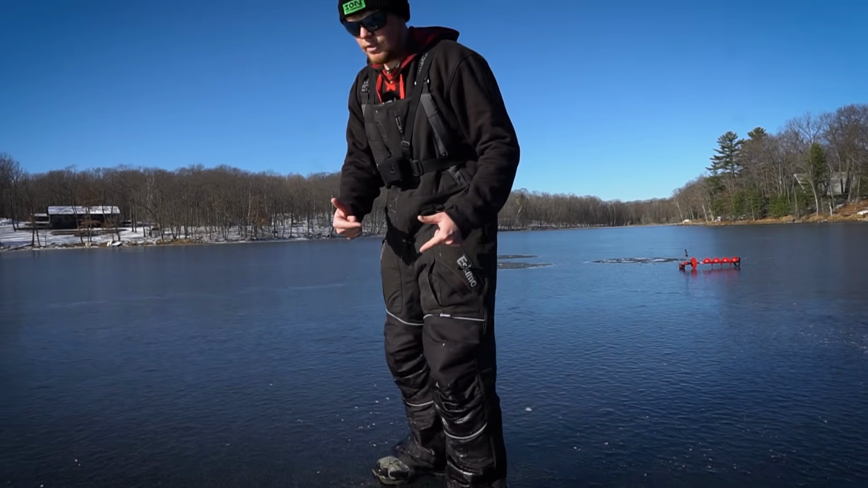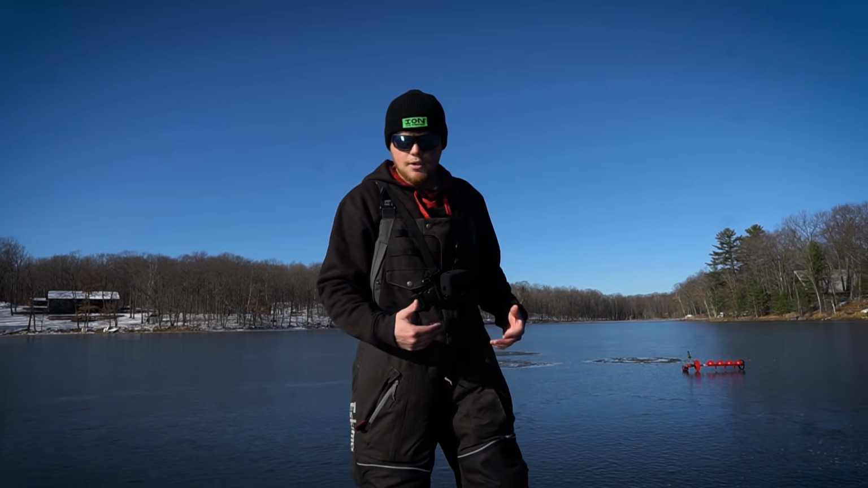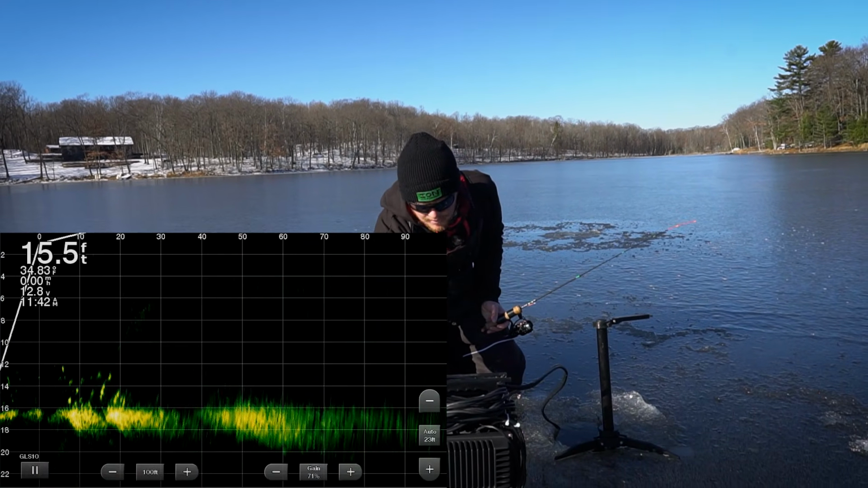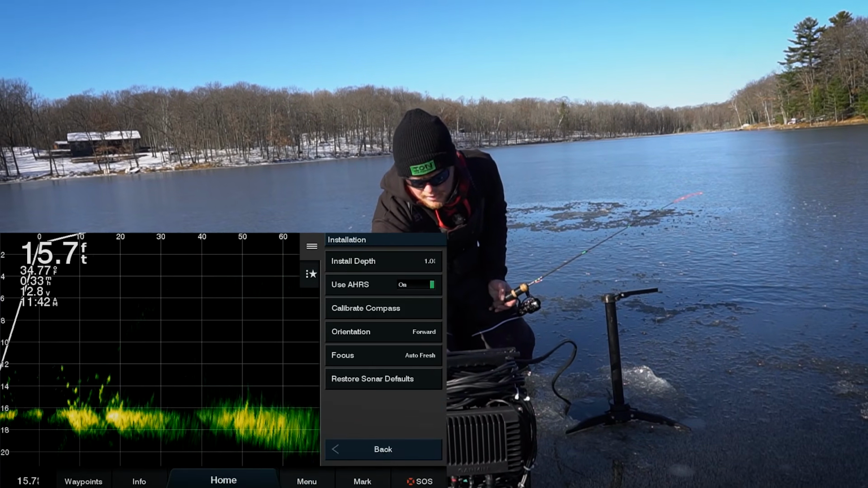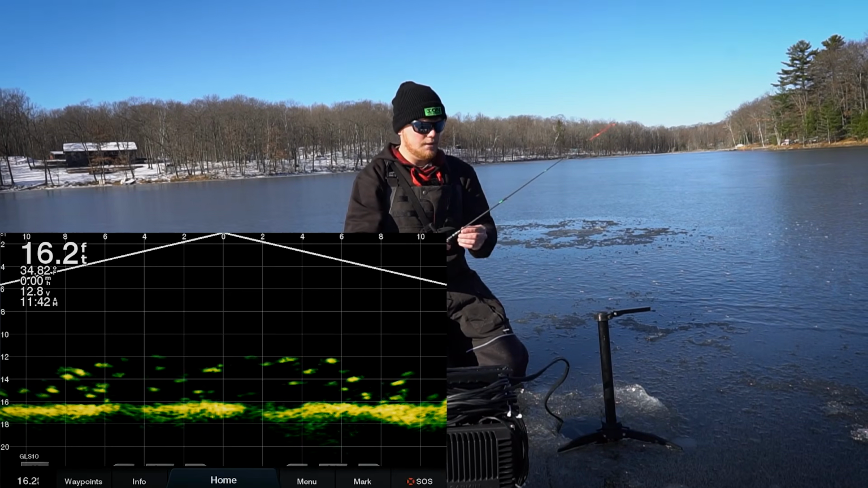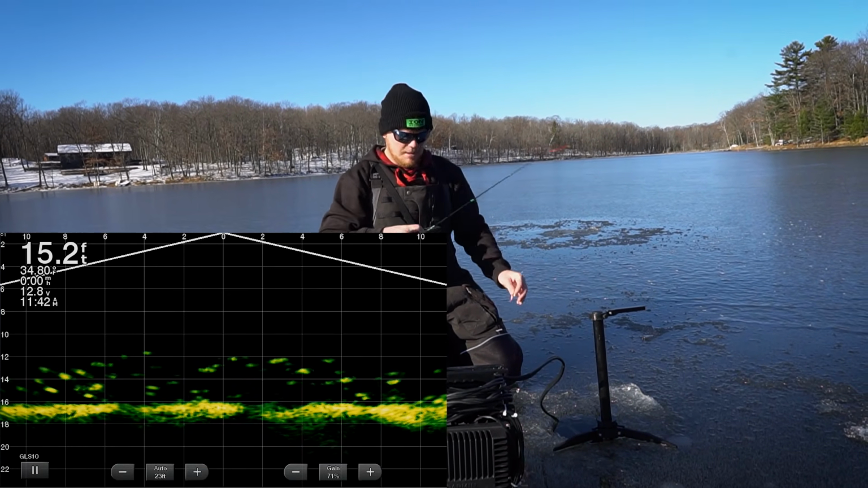So let's walk this over there. I'm going to grab a rod, we'll walk this over there and see if we can't catch some of these fish. All right, so now all we are going to do is switch this down mode again. So we're going to go to menu, we'll go to sonar setup, installation, orientation, and we'll switch that down. And look at all of those fish. So now that we have found the fish, we're on top of the fish, we can now begin fishing.